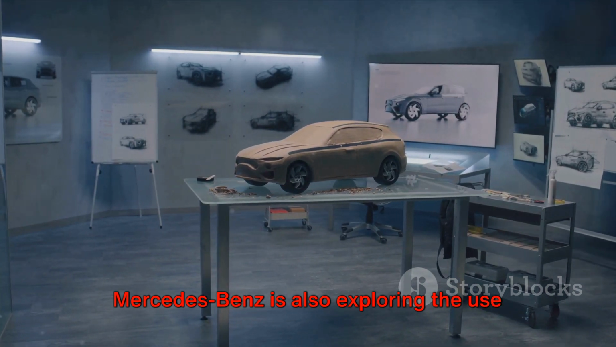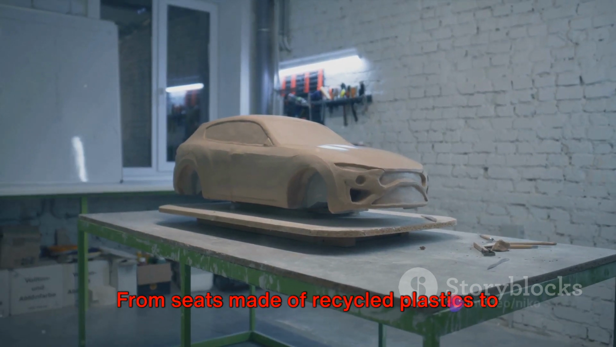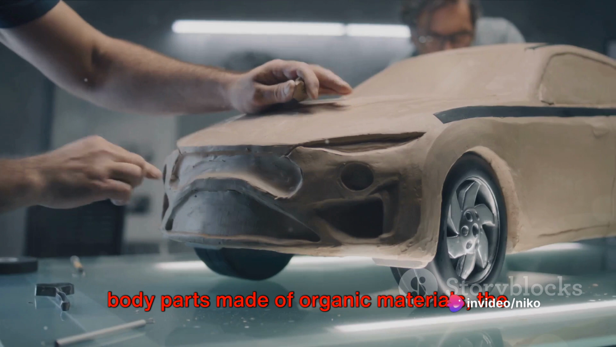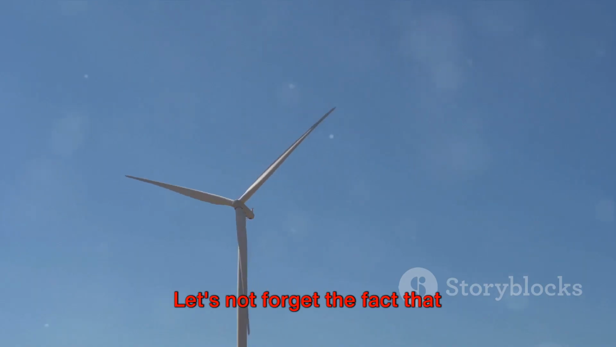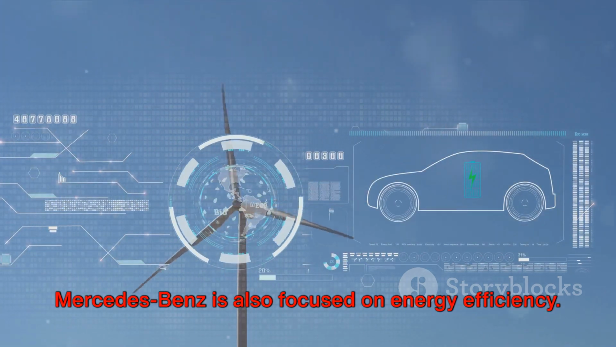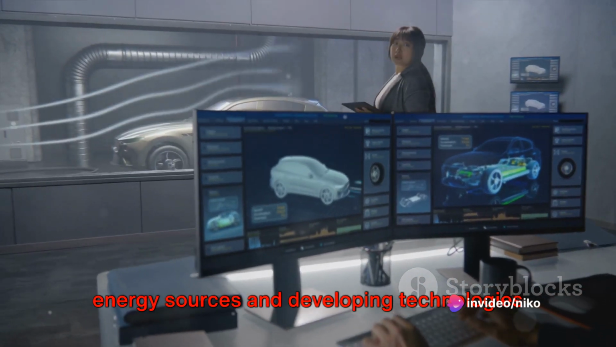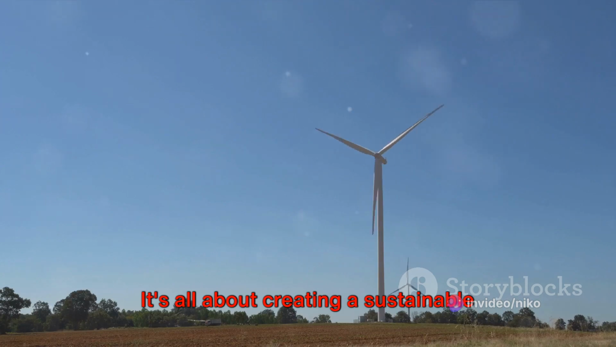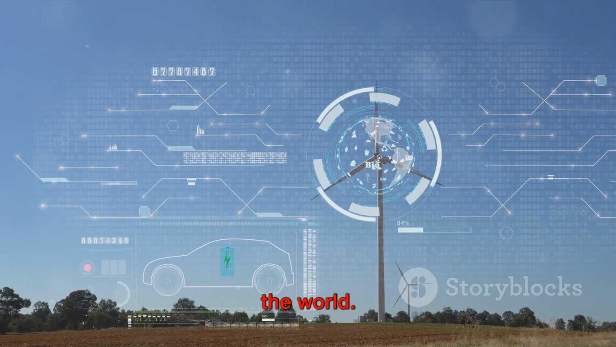Mercedes-Benz is also exploring the use of sustainable materials in their vehicles. From seats made of recycled plastics to body parts made of organic materials, the company is pushing the boundaries of what's possible in car manufacturing. Let's not forget the fact that Mercedes-Benz is also focused on energy efficiency. The company is investing in renewable energy sources and developing technologies to make their vehicles more fuel efficient. It's all about creating a sustainable future, not just for the company, but for the world.